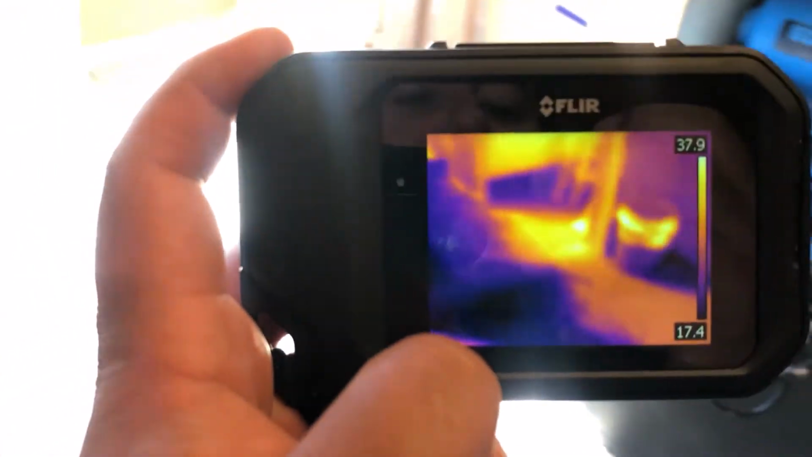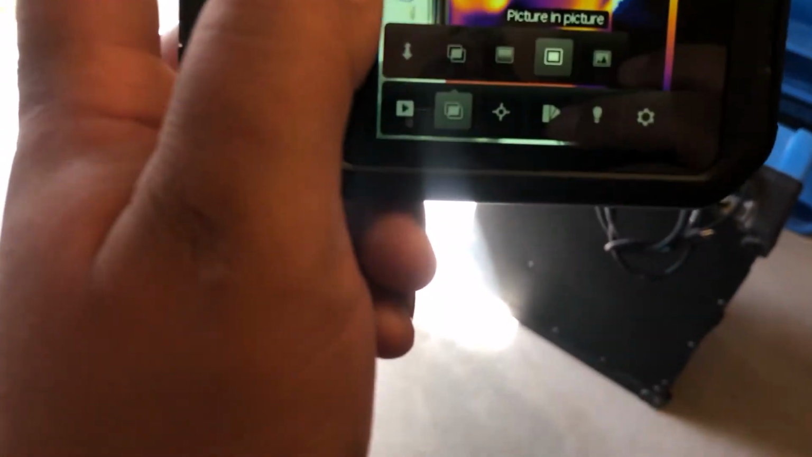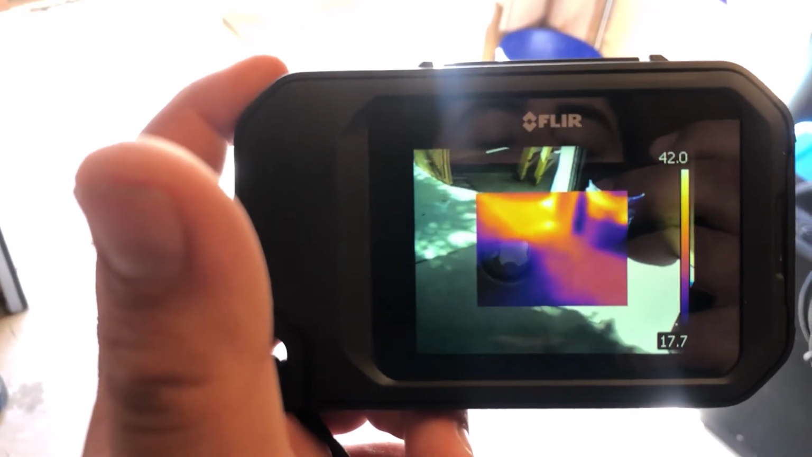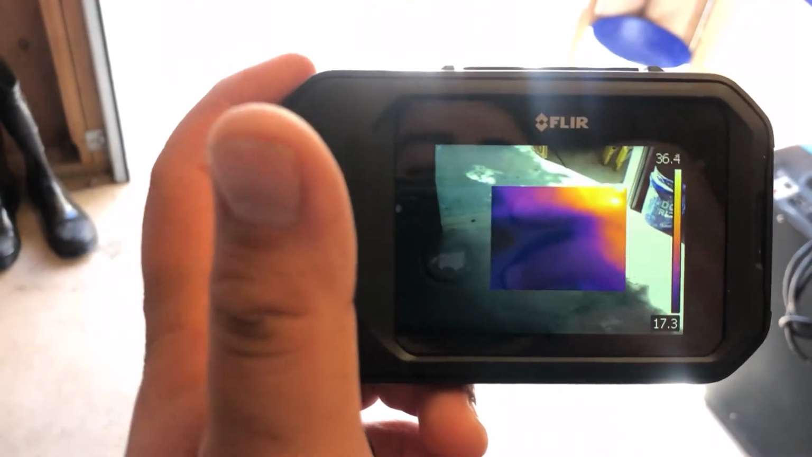Strictly heat, it's just a little bit harder to make out exactly what items you're seeing. Picture in picture. So this provides you with the thermal, and then also kind of the background without the thermal. And you could also take pictures with this. So this is helpful for some people. You can screenshot this, and then you can also see what's going on in the background as well.